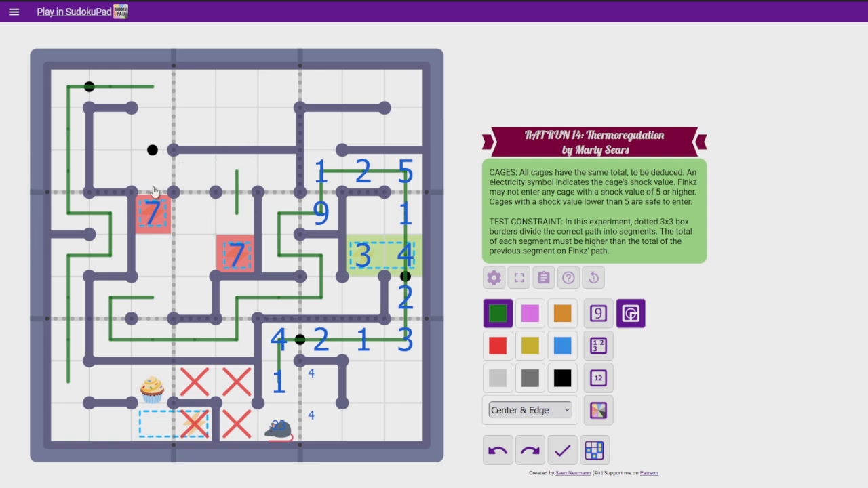And then... Why is my mouse acting up? And then we can't go right because we're going to bump into ourselves, so we gotta go left. And then we're not going to re-enter the box. Oh my god, my mouse. We're not going to re-enter the box. Otherwise we're stuck. So we're going to go left again.